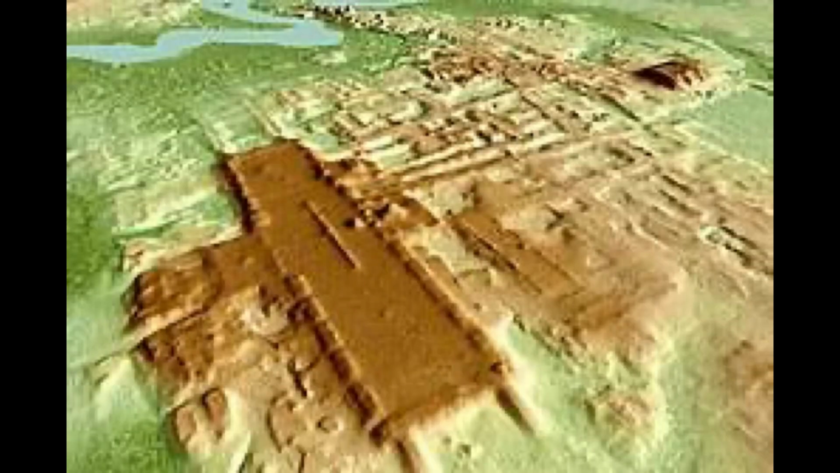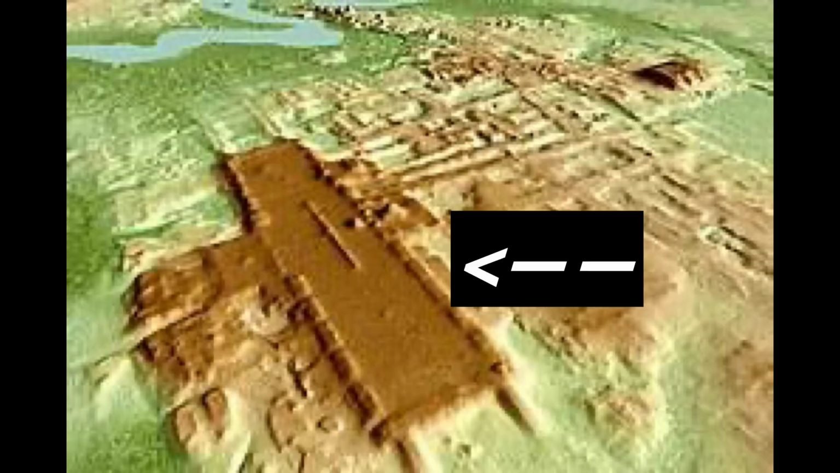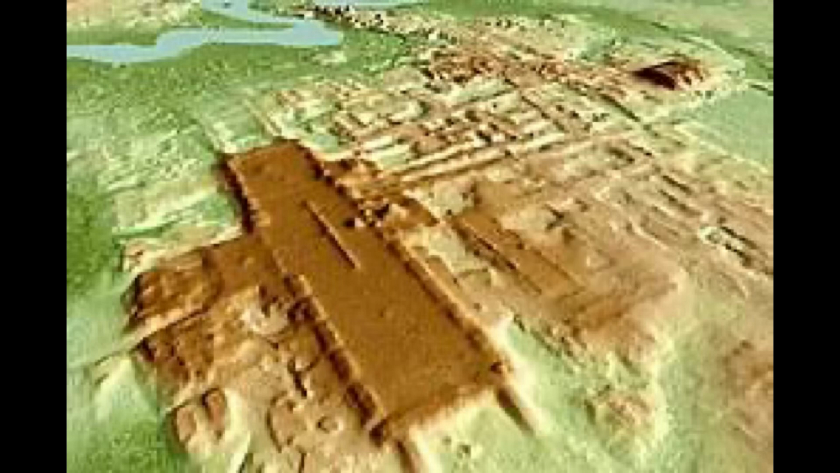Next up is the Aguada Fénix. What's interesting about that is it was found in around 2020 using LIDAR, and it's located near Tabasco, Mexico. And that flattened mound is about 1,400 meters long, which is nearly a US mile, and it's described as the oldest and largest Mayan ceremonial site known.